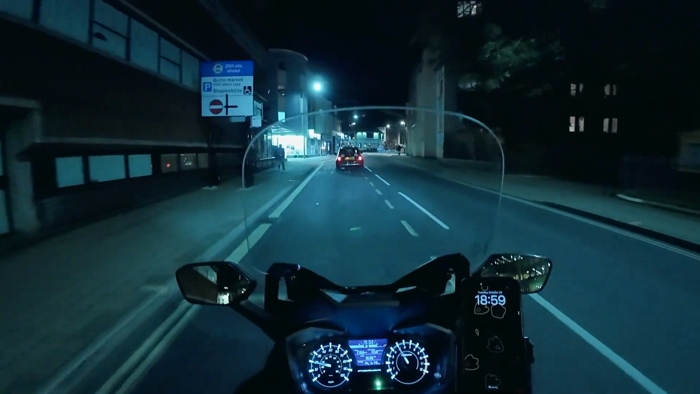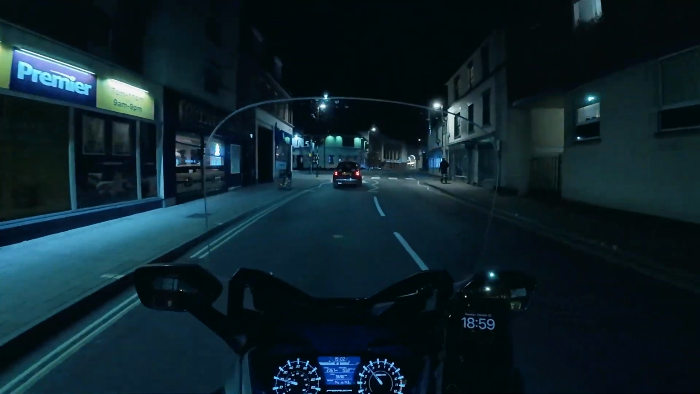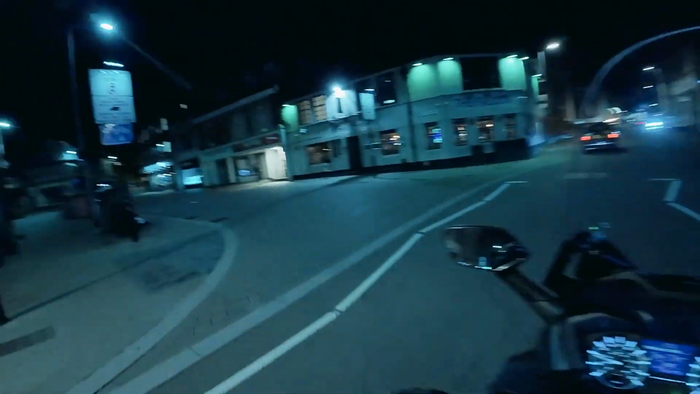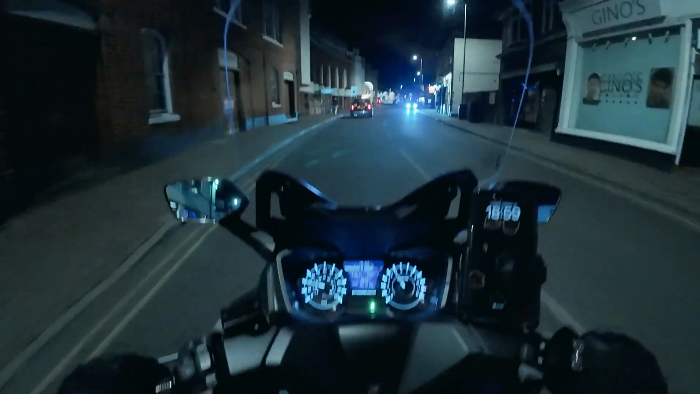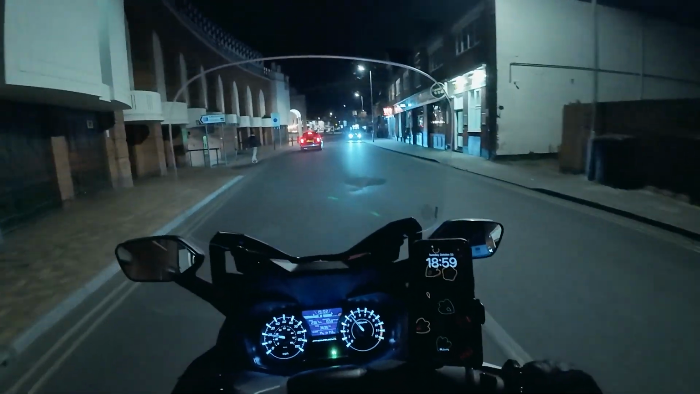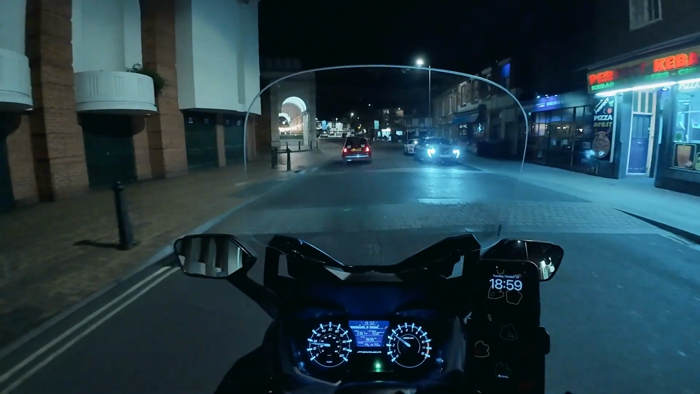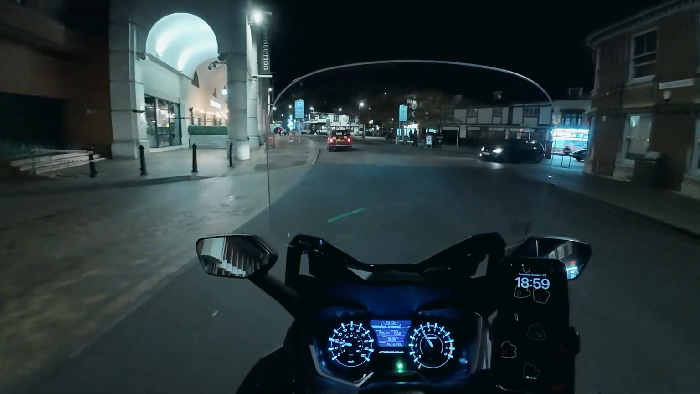That is the danger, a real danger when it comes to biking, is that I might develop some bad habits between now and then. And obviously, because I've recently done the CBT, I'm still fairly good at checking my mirrors, although I haven't really done it.